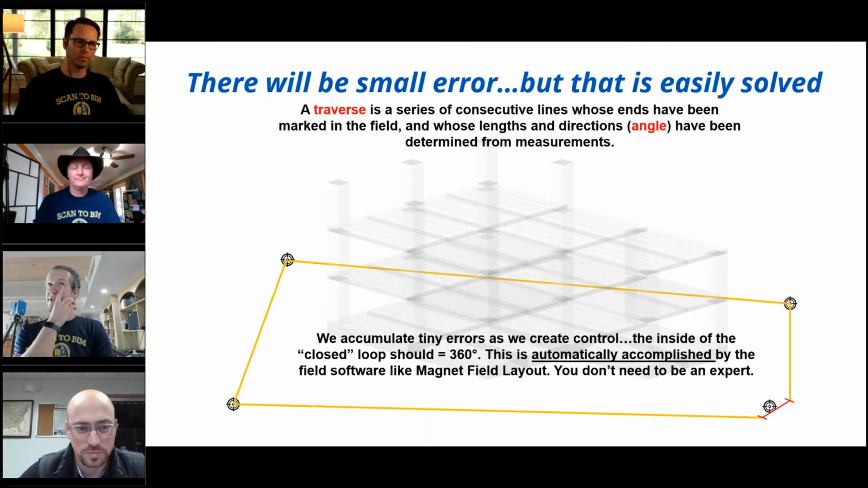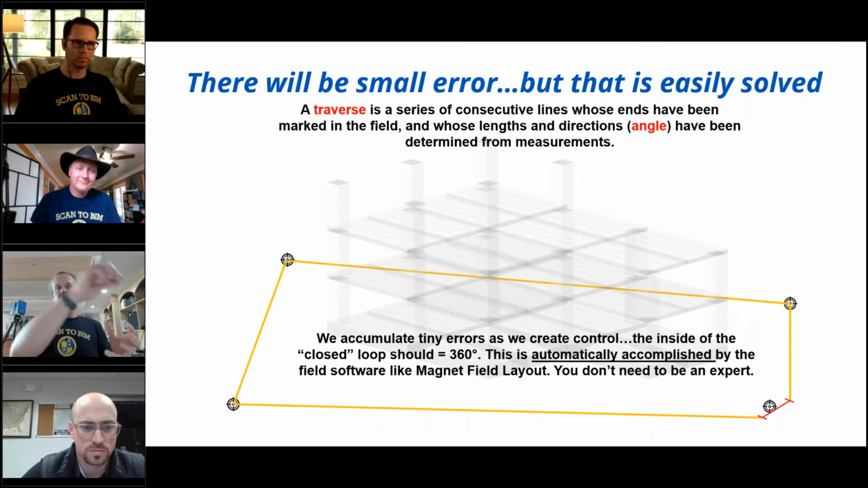Yeah, and I stole this from something else. This is true whether it's survey controls, whether it's targets, or whether it's cloud to cloud. You always want to make sure that you have groups of scans or groups of control points or groups of targets, and you want to make sure that as you're scanning, you at least sometimes loop back and scan in the same location you scanned before.